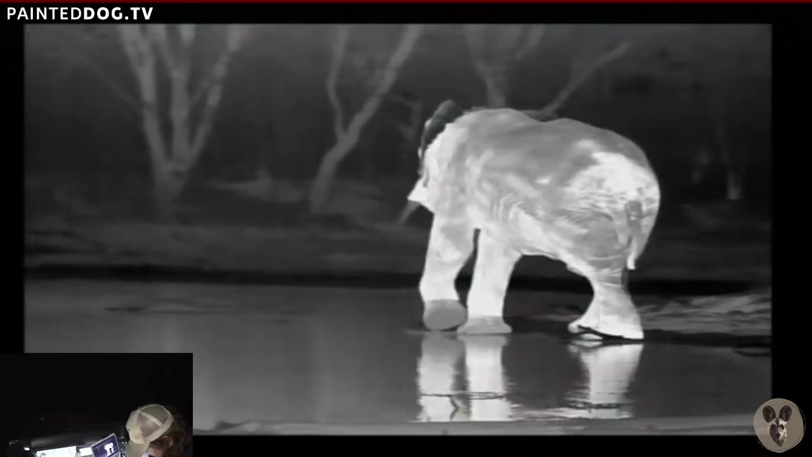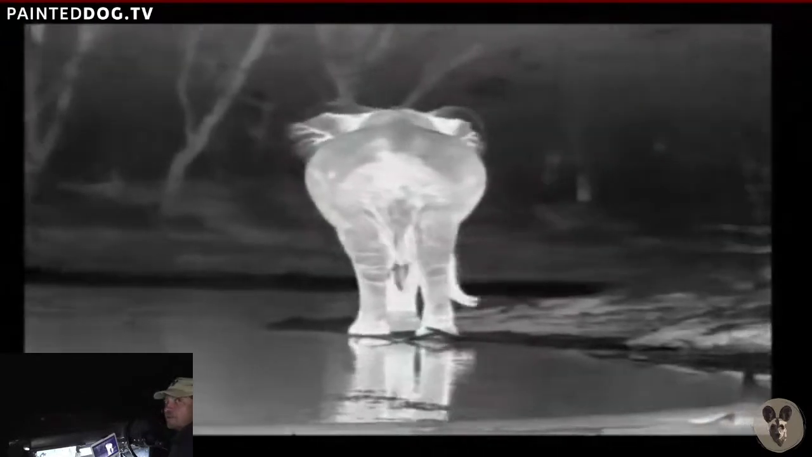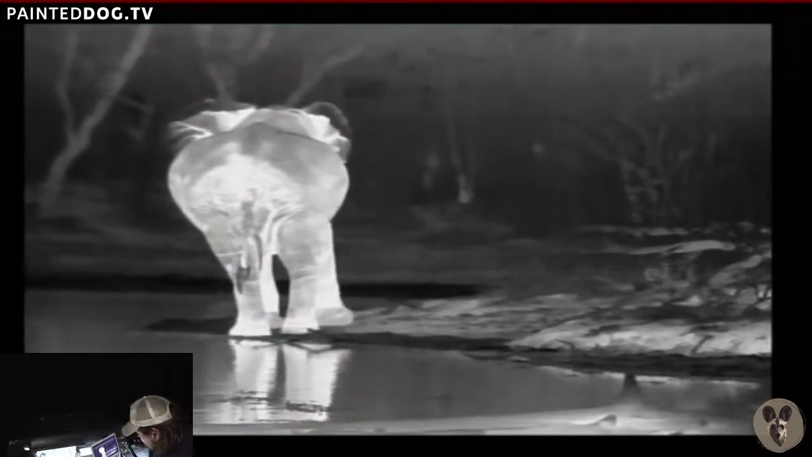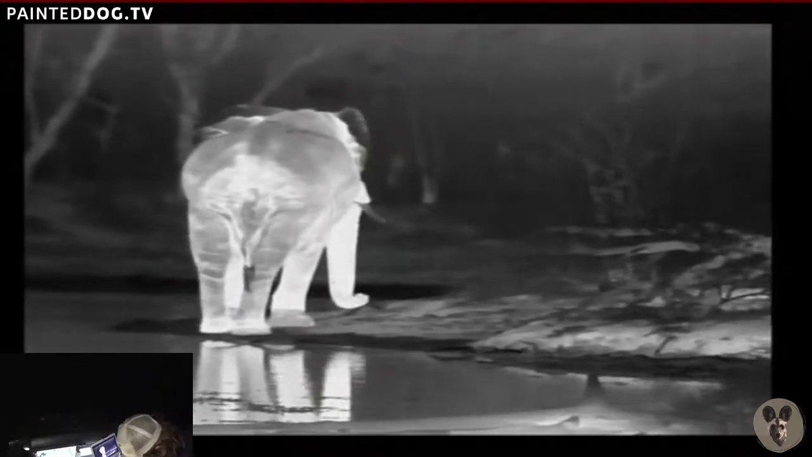Alex from Mammals, it's a big secret what type of camera and where it comes from. And we're not telling you how and what. No, it is a custom built rig from Lion Mountain Media.